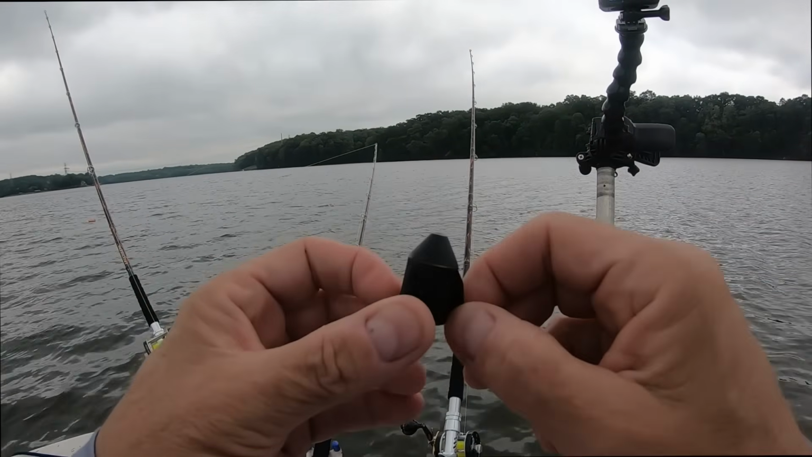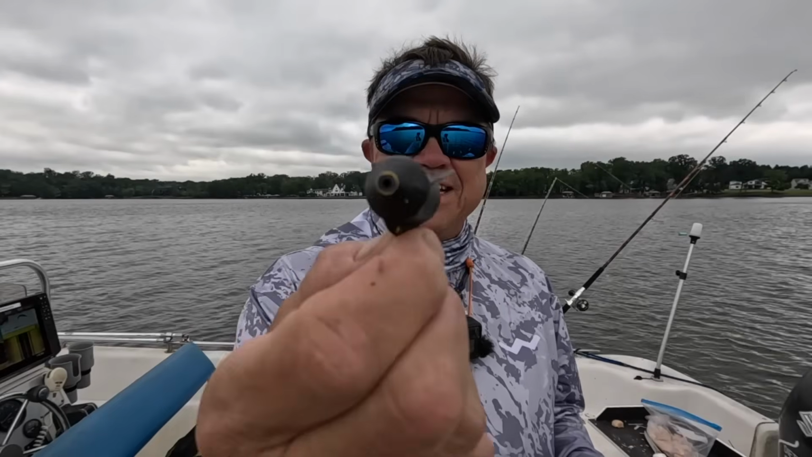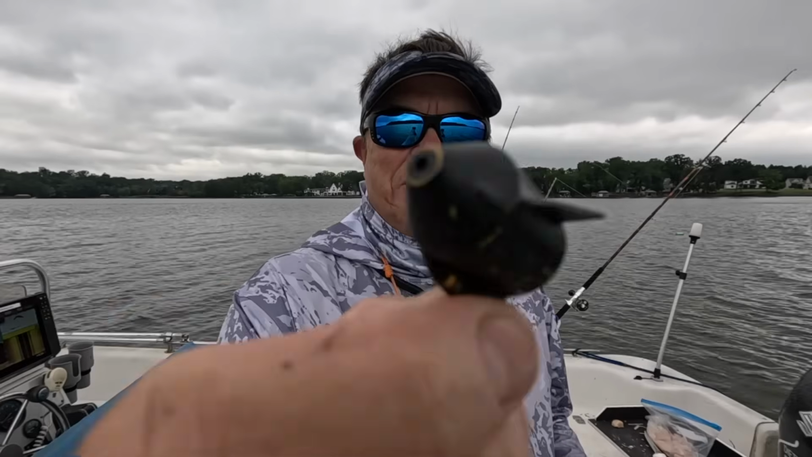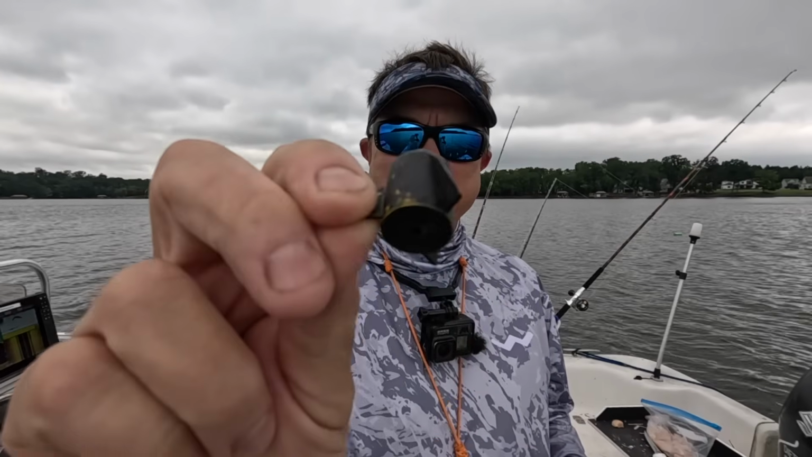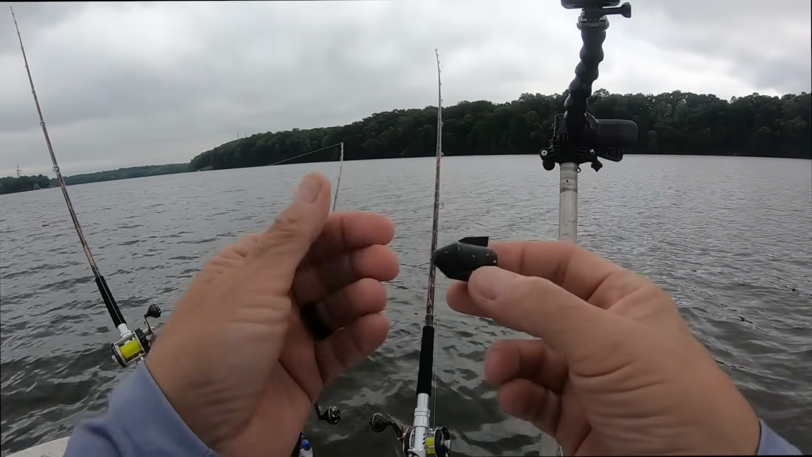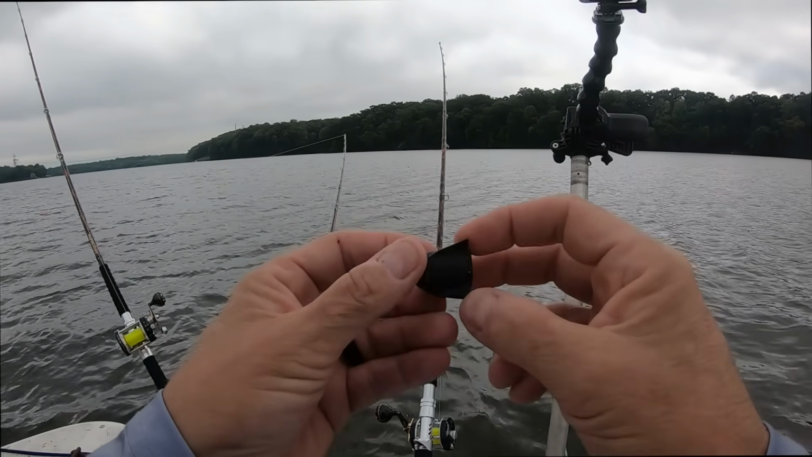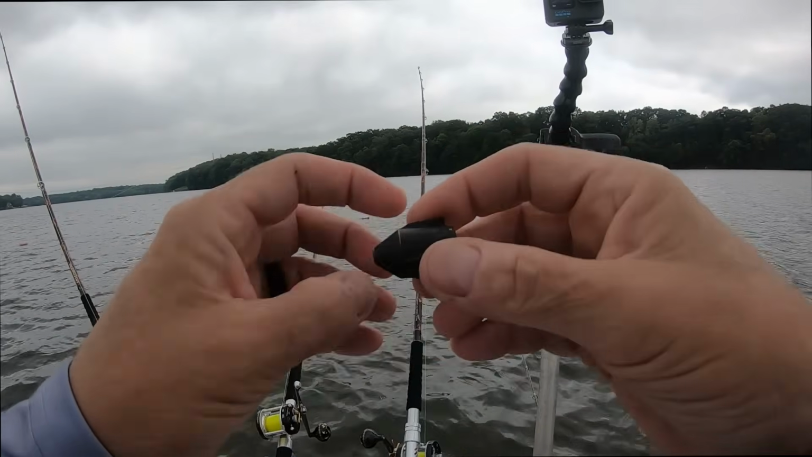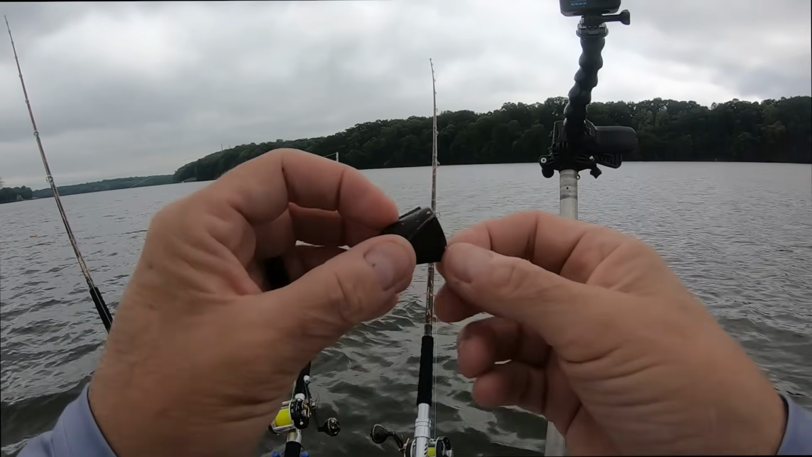Basically bullet shaped. Any of y'all that do any muzzleloader hunting, they almost look like the bullet out of a big muzzleloader. Probably I don't know, it's way bigger than a 50 caliber. It's got a hole down the middle of it, and you run your line through it, and it's got some little fins on it that should, at the right speed, cause this thing to tumble and create some vibration.